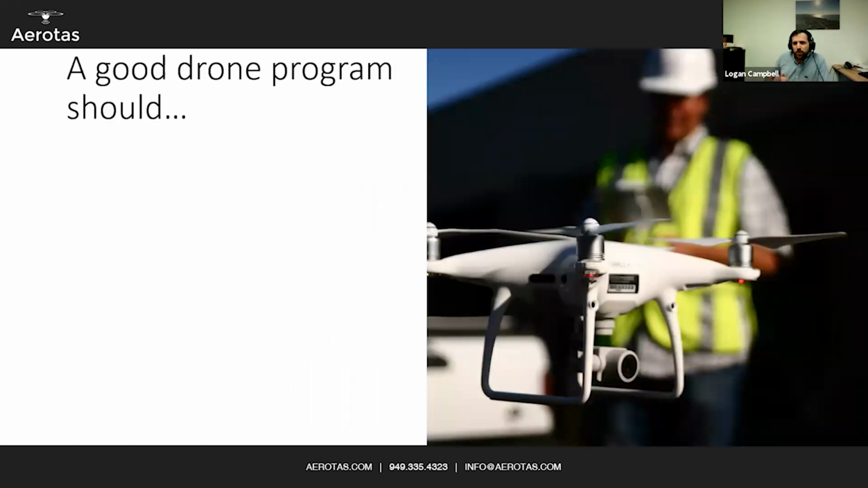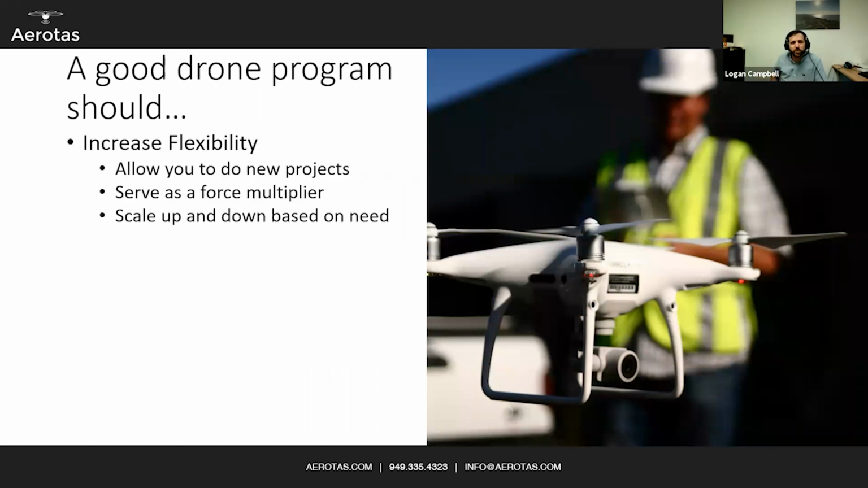And that's because a good drone program, whether it's photogrammetry or LiDAR based, ought to increase your flexibility, allow you to do new projects, serve as a force multiplier, and scale up and down based on need. LiDAR is increasing the flexibility even further, because projects that couldn't be done via photogrammetry and still had to be done on the ground, well, now they can be done via LiDAR. LiDAR really expands the envelope of where drone surveying and aerial surveying can go, because it has the capability to penetrate vegetation a heck of a lot better than just photogrammetry could.